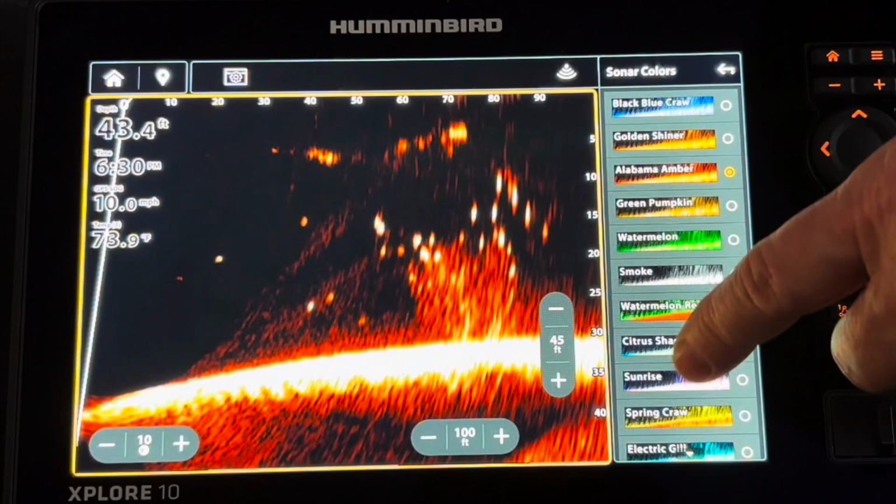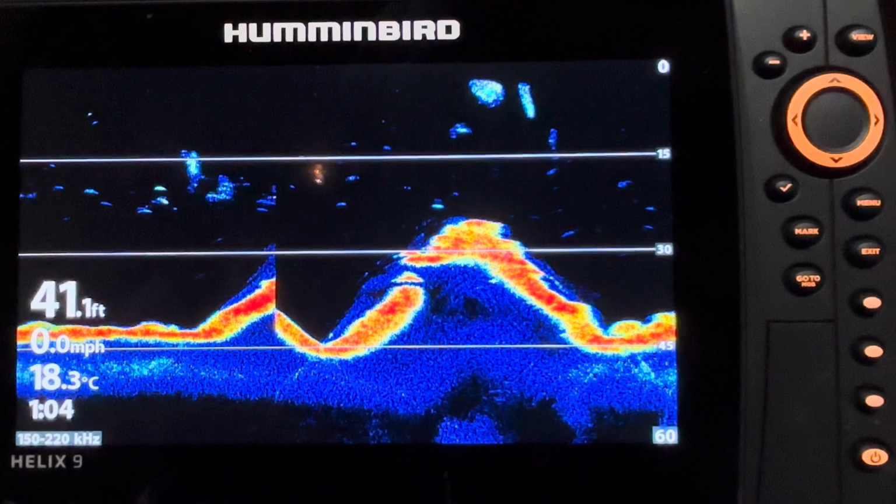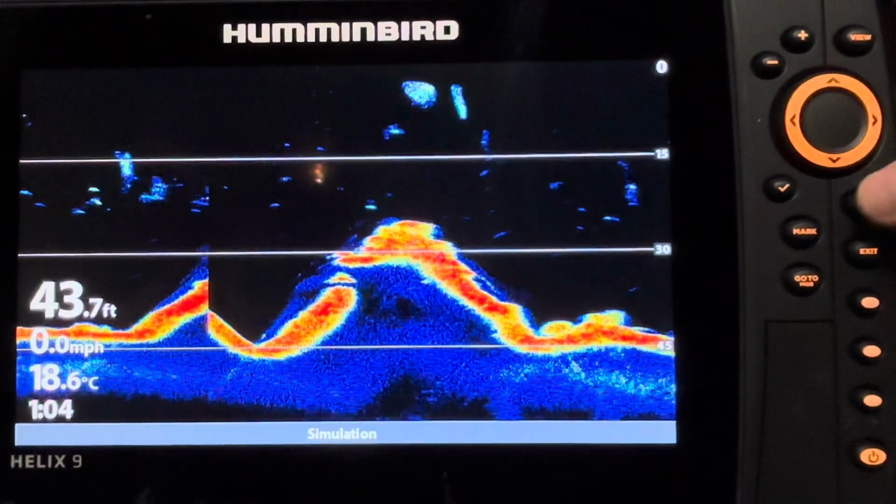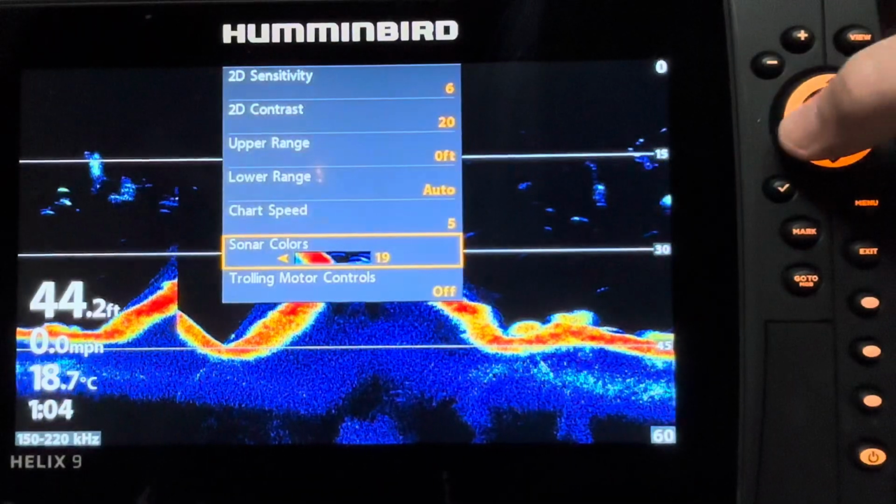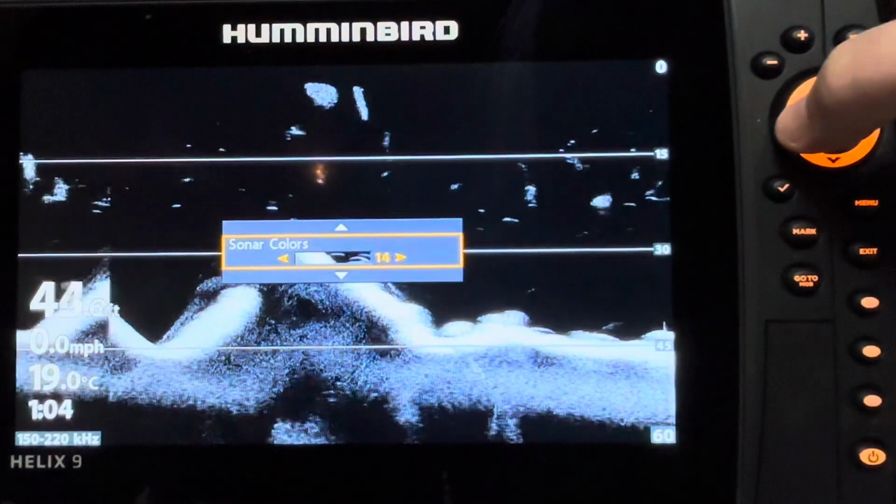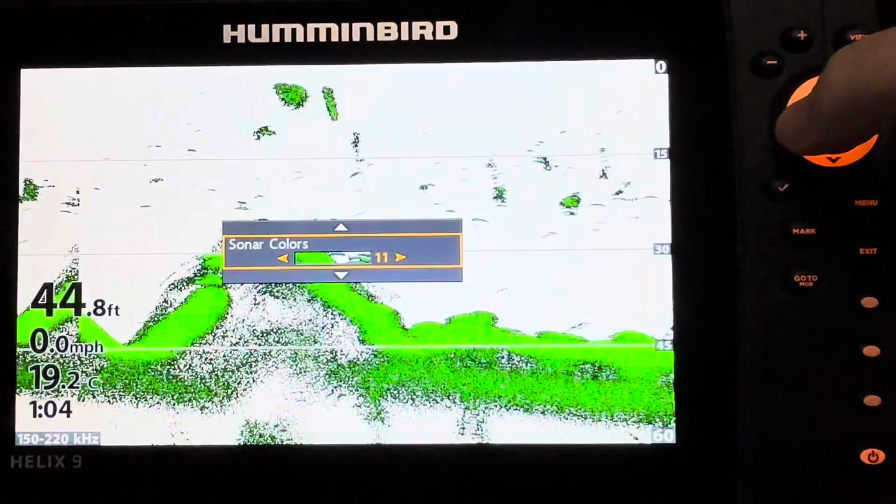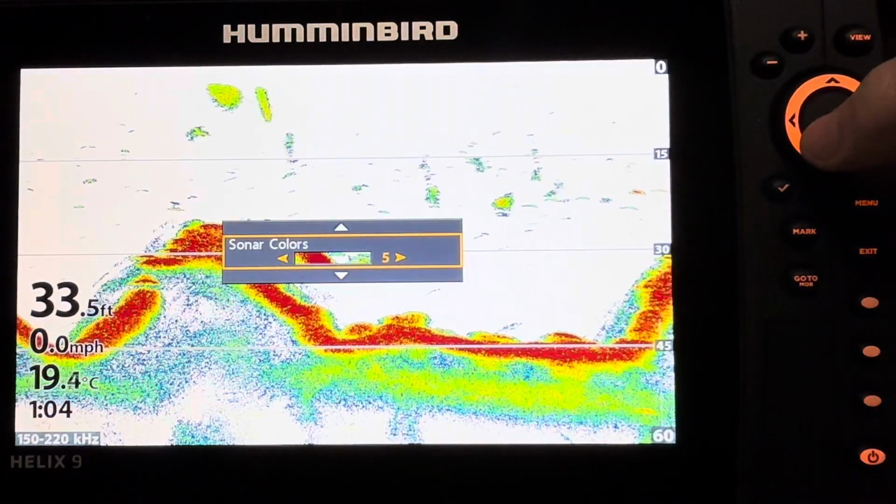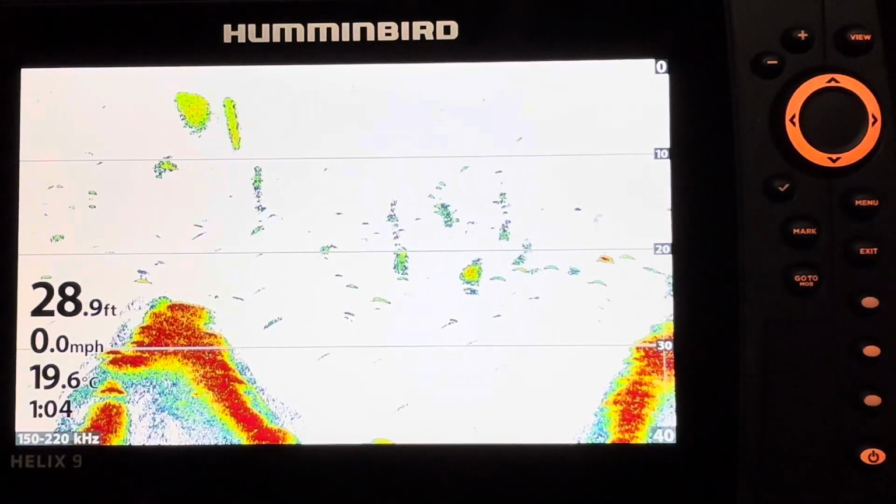Another honorable mention goes to the ease of recognition and accessibility to different color palettes. Choosing a color palette on the Helix, you press the menu button and then you scroll through the individual colors until you settle on the one that you like. Once you settle on the one you like, then all you have to do is exit, and there it is.